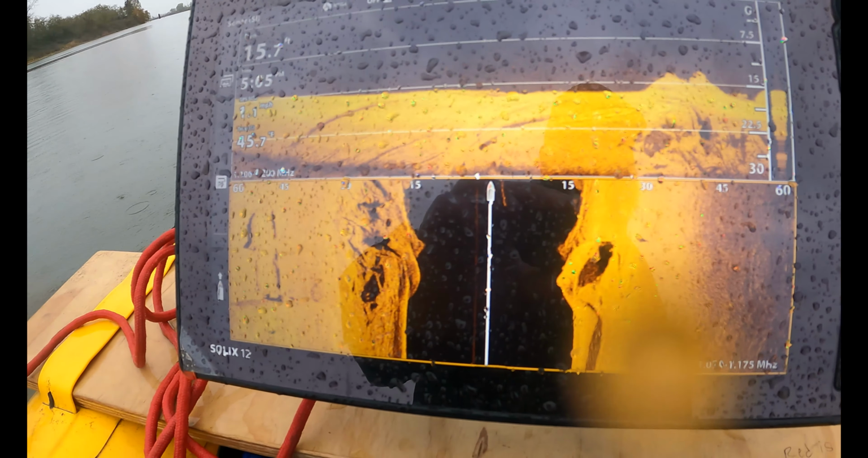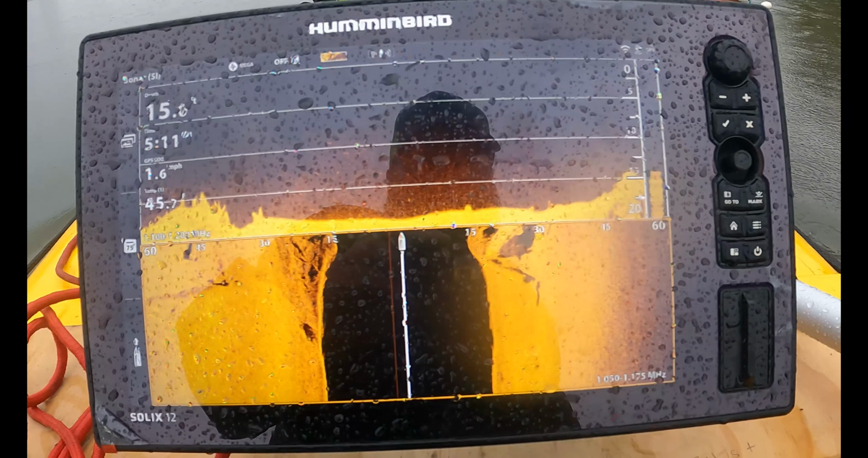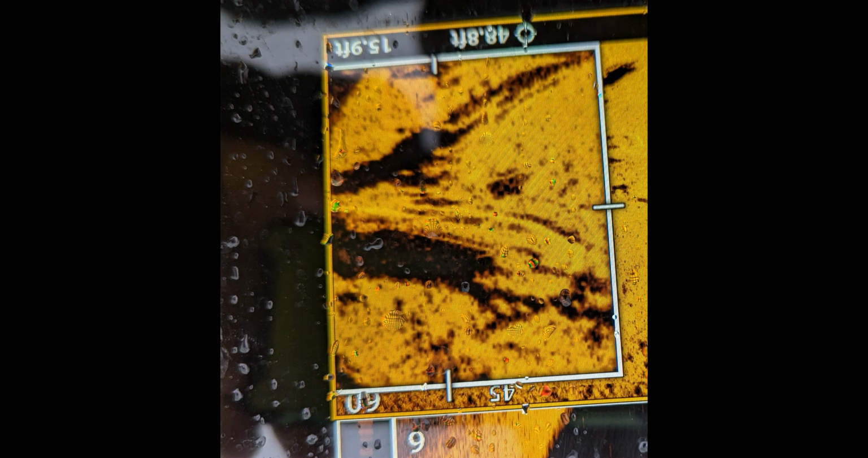There's the car on its side. There, I just passed the one right there. That's on its side. So we're doing a few scans just to learn what we can, and this is a car that is resting on its passenger side, surrounded by heavy timber.